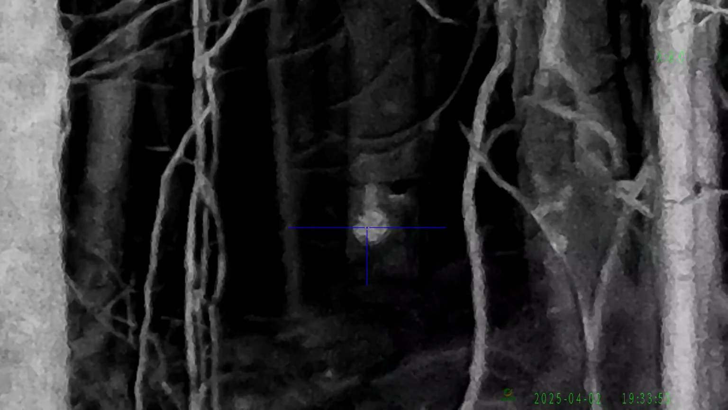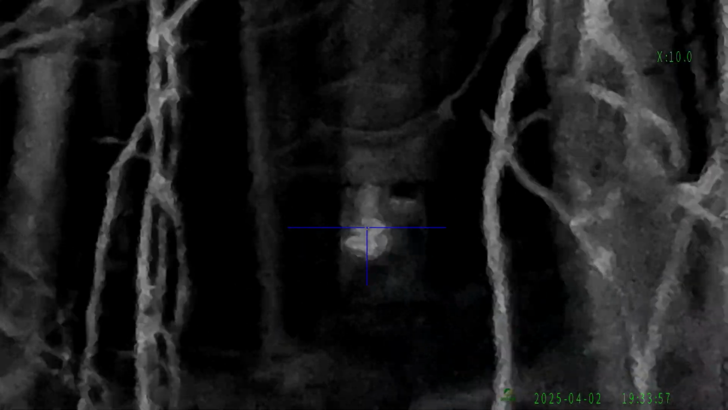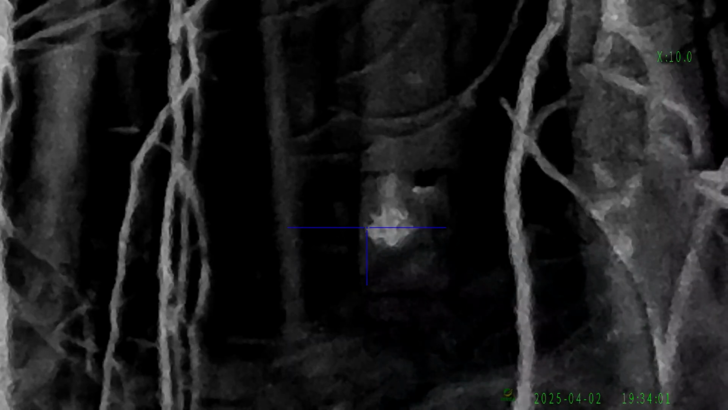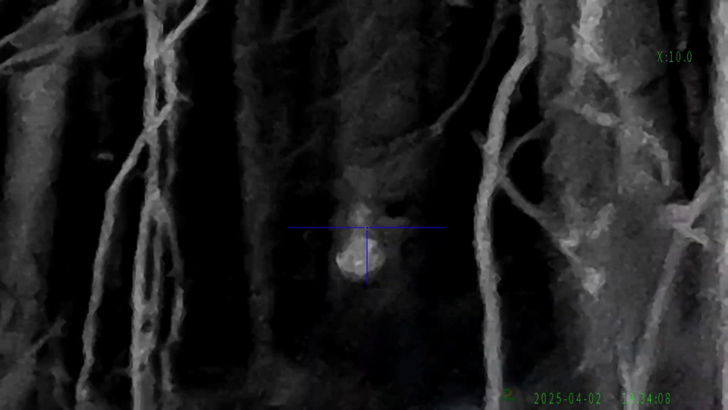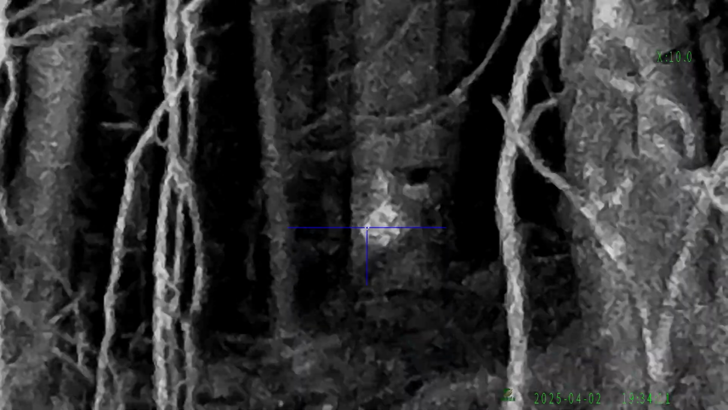Oh, dude. I tell you, it almost looks better at night than it looks in the day. Play with the focus a little bit here. My gosh, yeah. I mean, that's really good. 160 yards there.